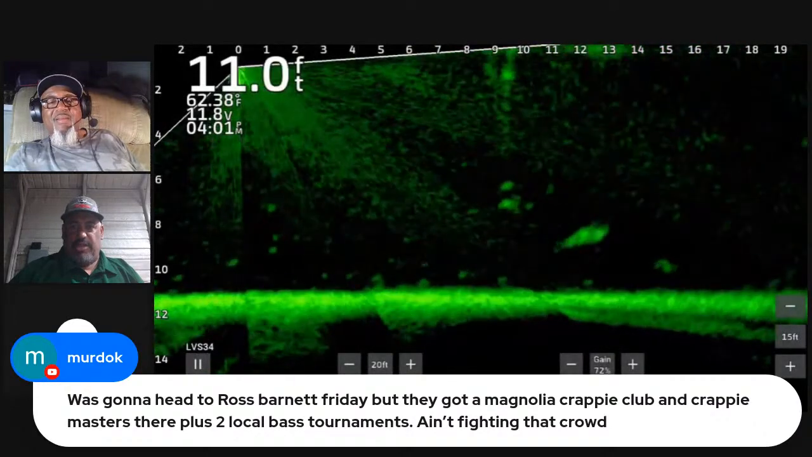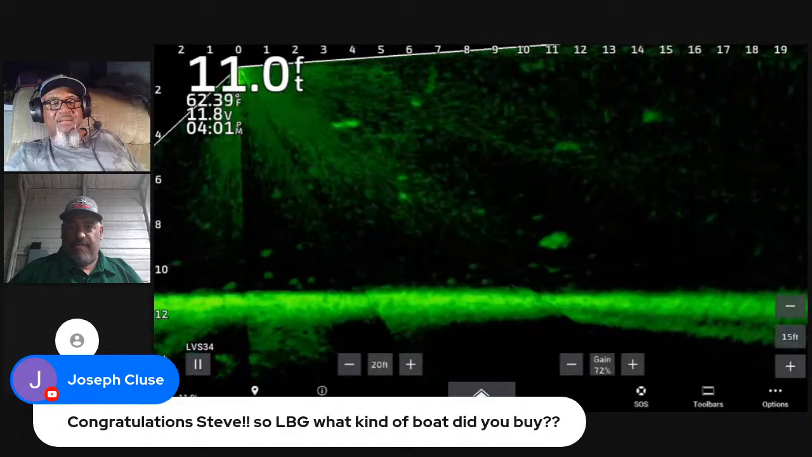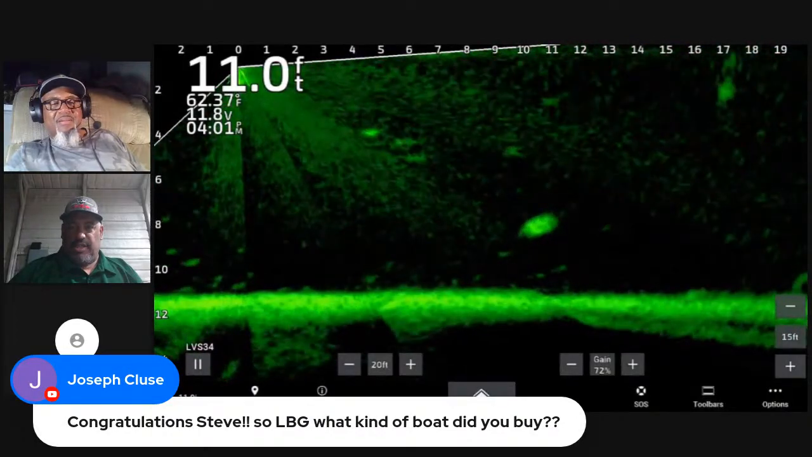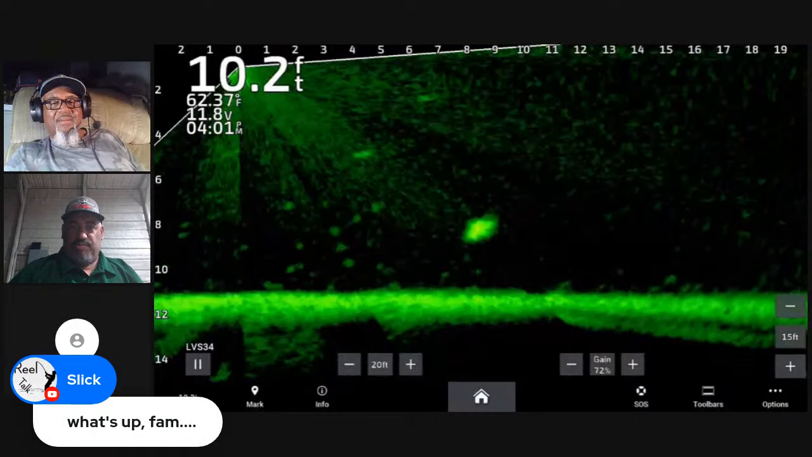This is a different one. It's that same fish, but a continuation of it. Look how big that fish is. It's big. That's a big slab right there. Slowing down.